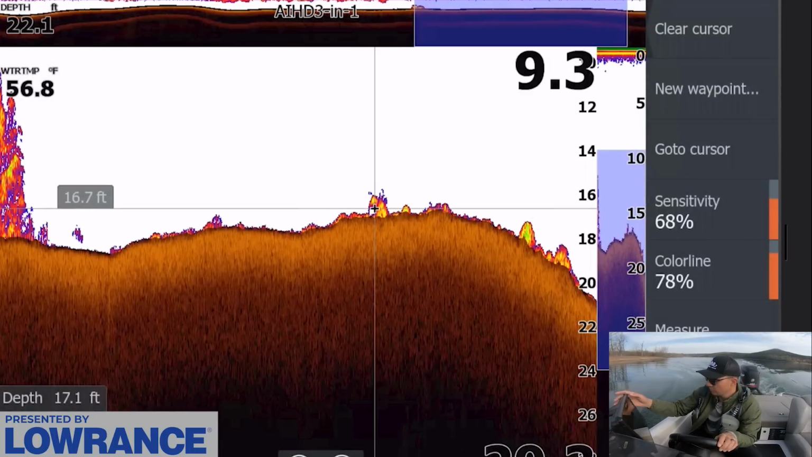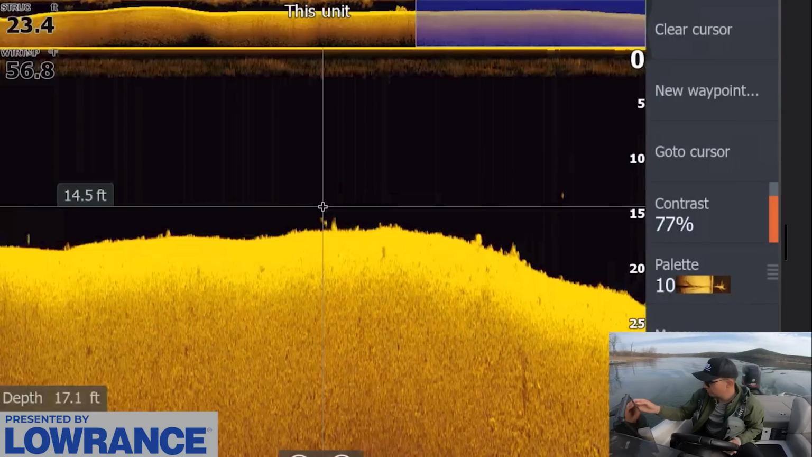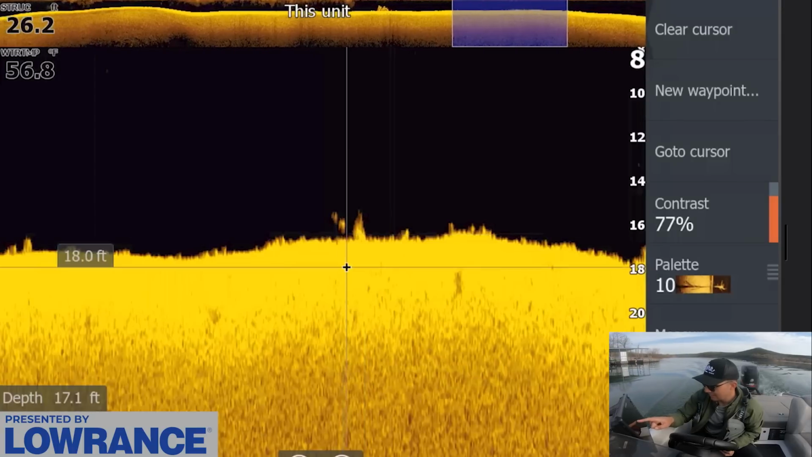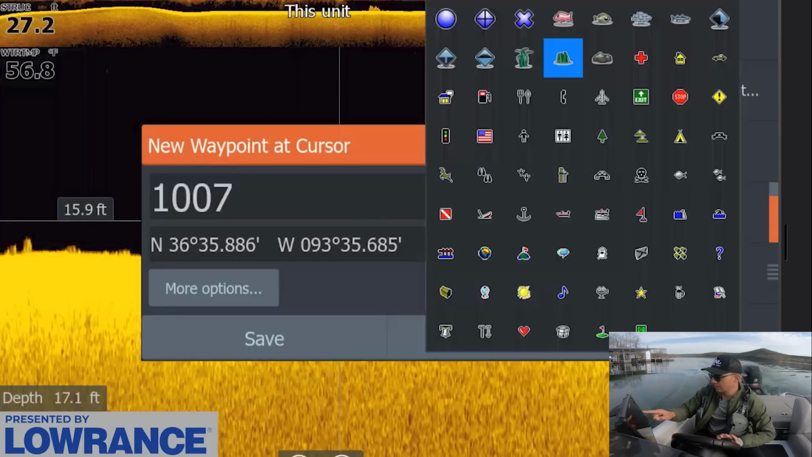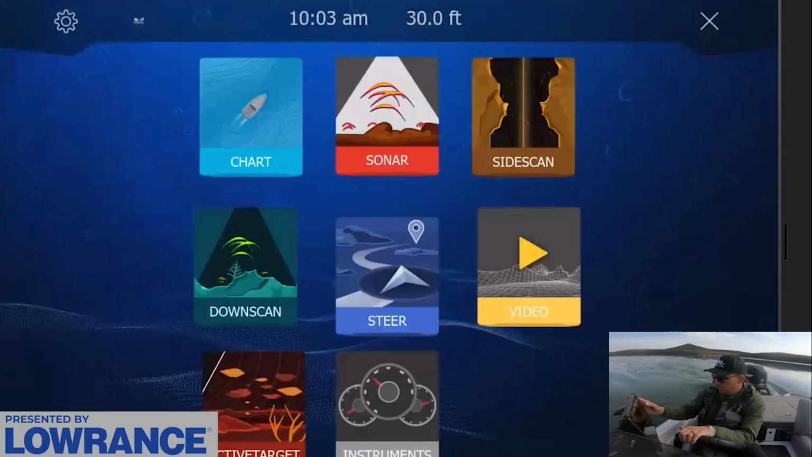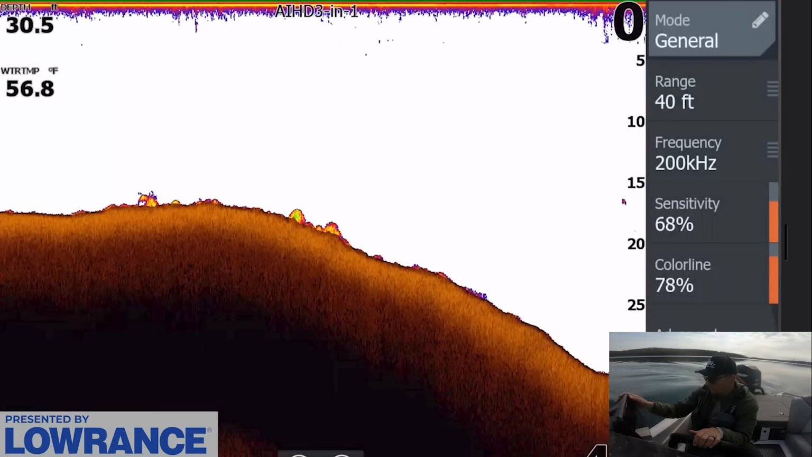It's really hard to tell on the 2D sonar, but if we go back to our down scan, you can see that there's some separation between that rock, the bottom, and that dot. So that's 100% a fish right there. So we're gonna mark that. We're gonna go back around, and we're gonna re-graph over that area. So caught one of you guys out, which is good.